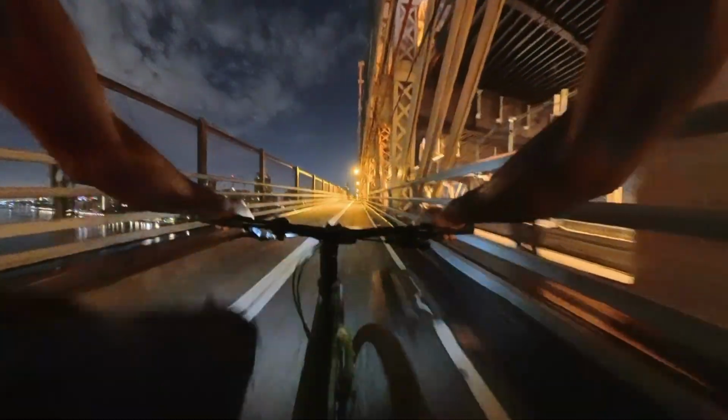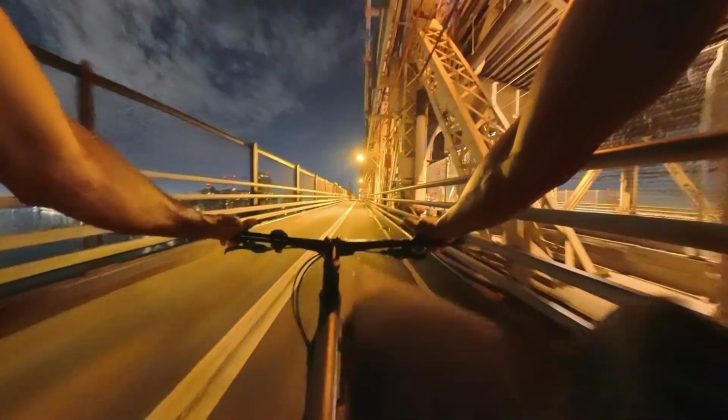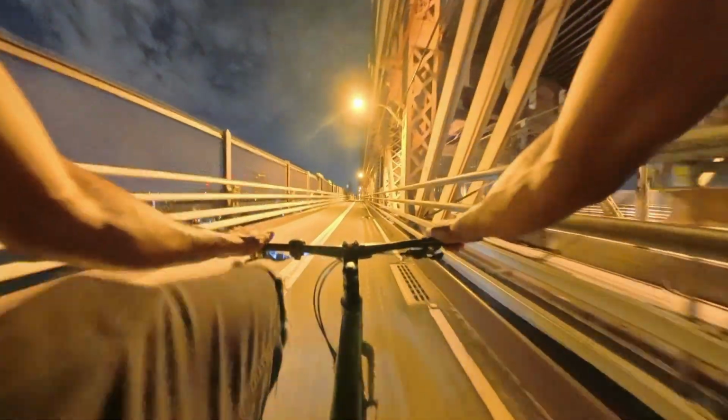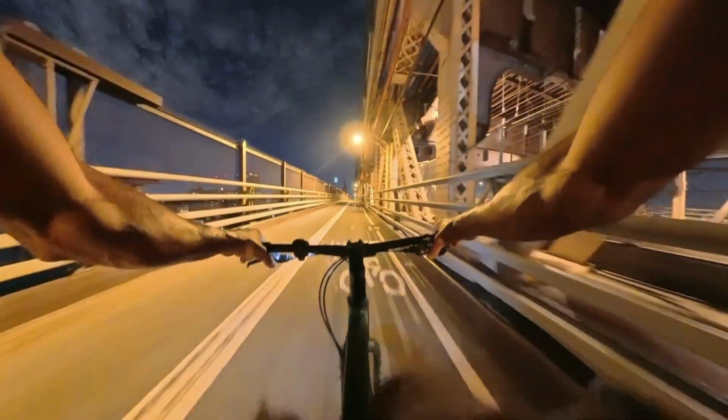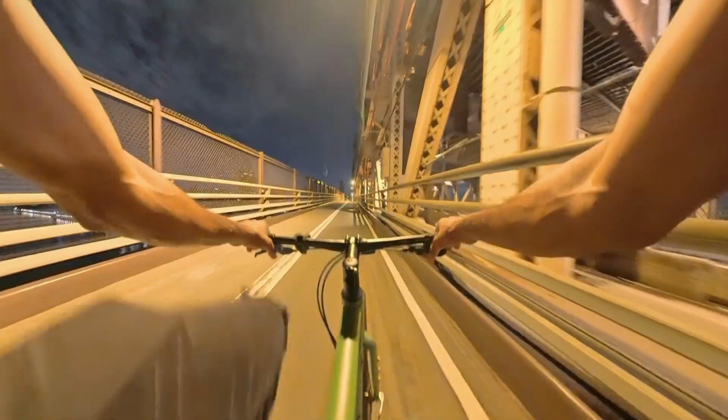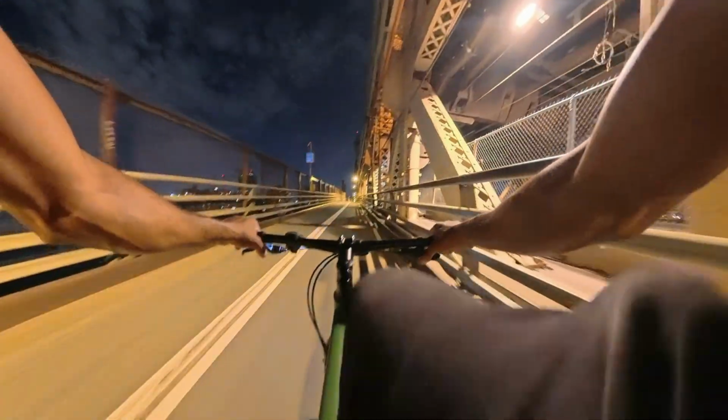Not much to say because I'm tired. But I think everybody should experience riding their bike at night in the city on a nice warm tropical night.